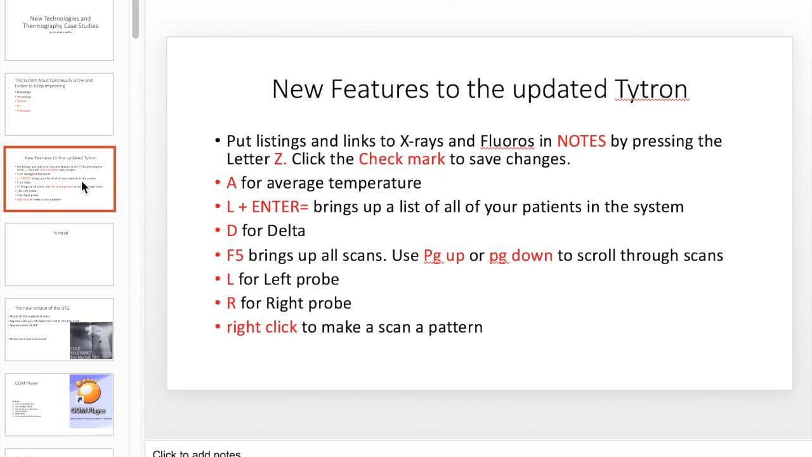Some of you may not know, but Titron, I made this cheat sheet for you guys. A lot of you guys aren't using the full benefits of the Titron software. So if you get some time, look this over. Maybe I'll do another one and show you how to use it and how I use it. So it's a little bit more easy and user-friendly.